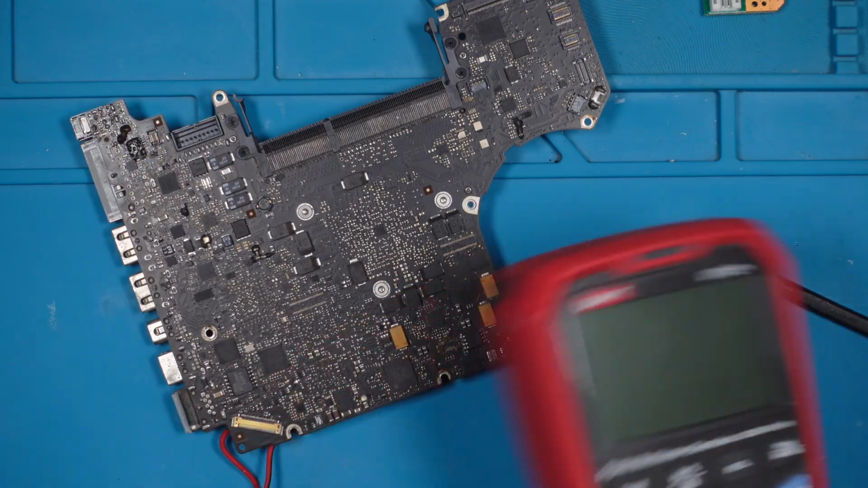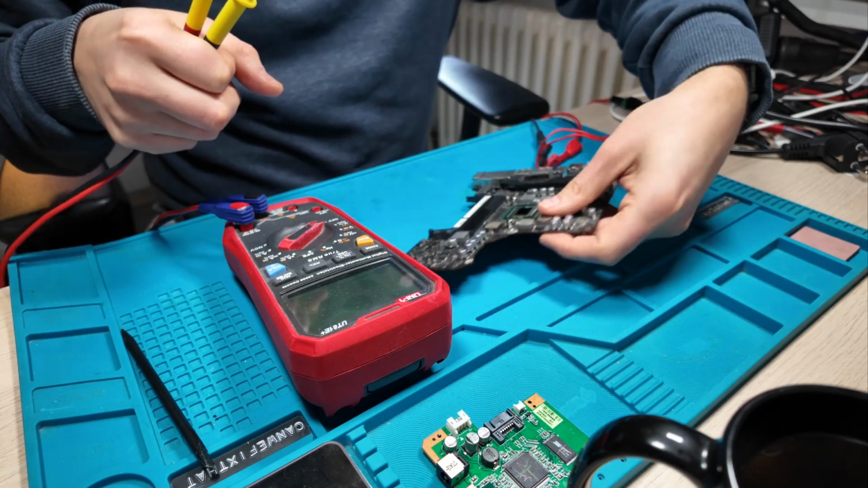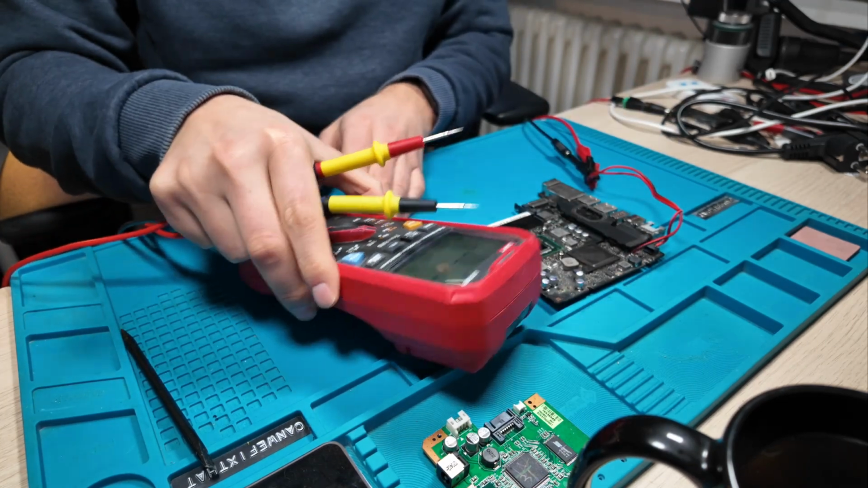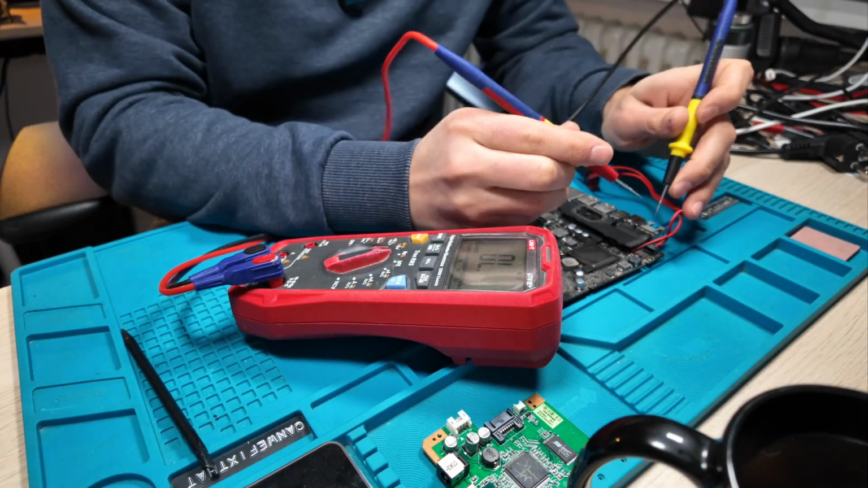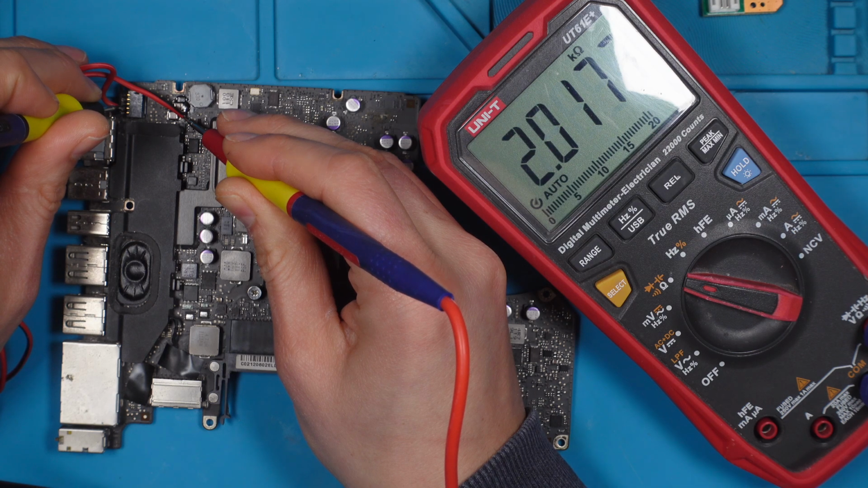So let's, just out of curiosity, turn off the power supply and measure the input resistance again and see if it changed. We had 2 kilo ohms beforehand. What do we have now? And you see there is not really a difference. It's still around 2 kilo ohms and it's climbing, but it's close enough, I guess.